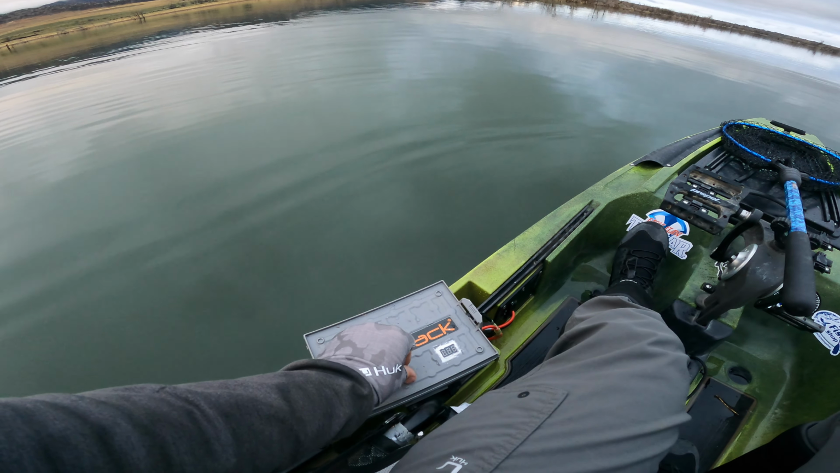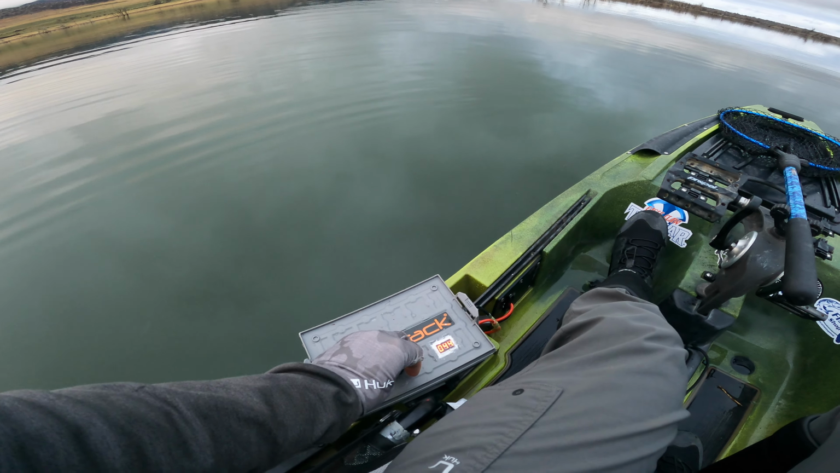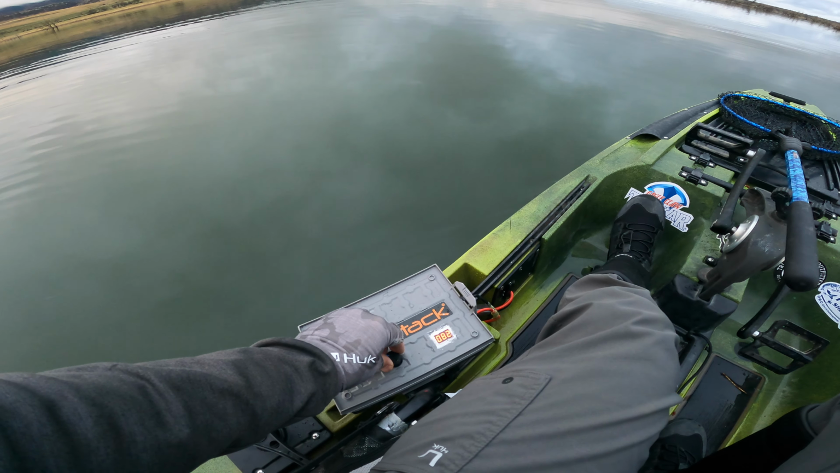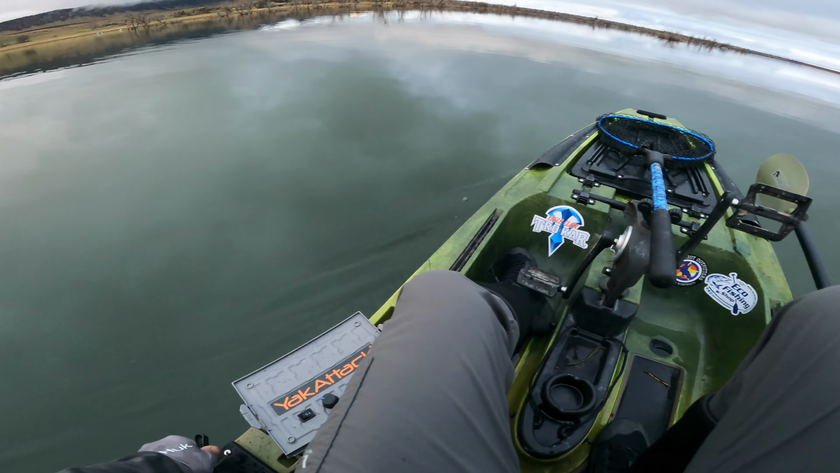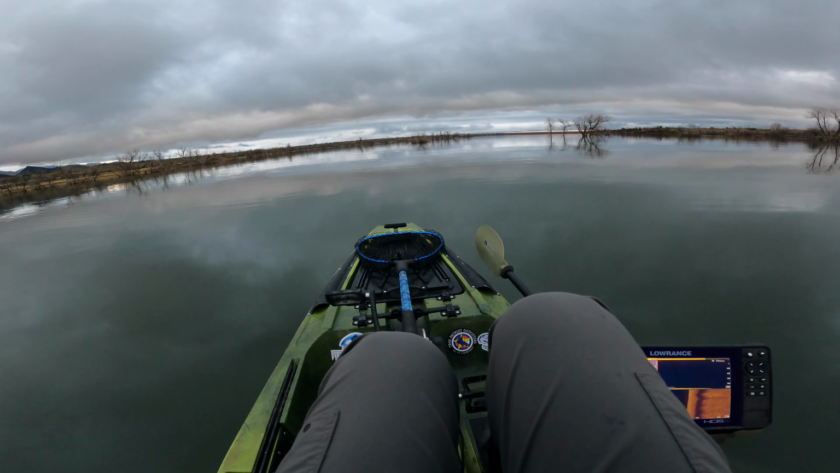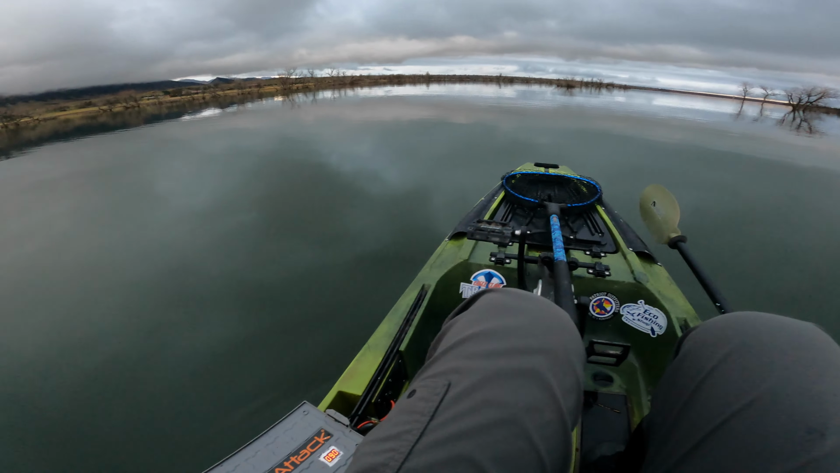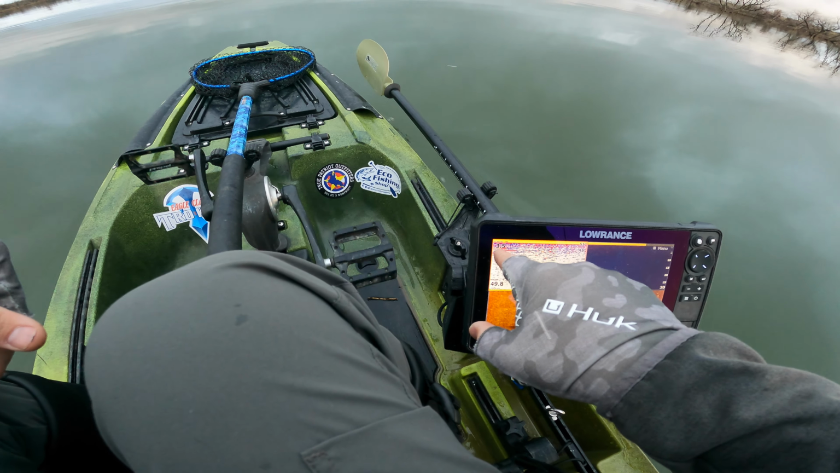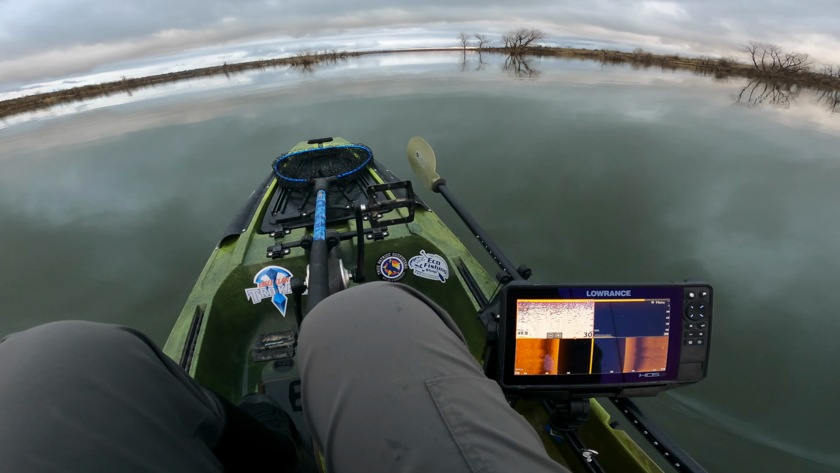Turn it on. Crank it up. Heck yeah. So yeah, if I run it at 90%, I don't know if you can see there, but I get 3.5 miles an hour, which is not bad.